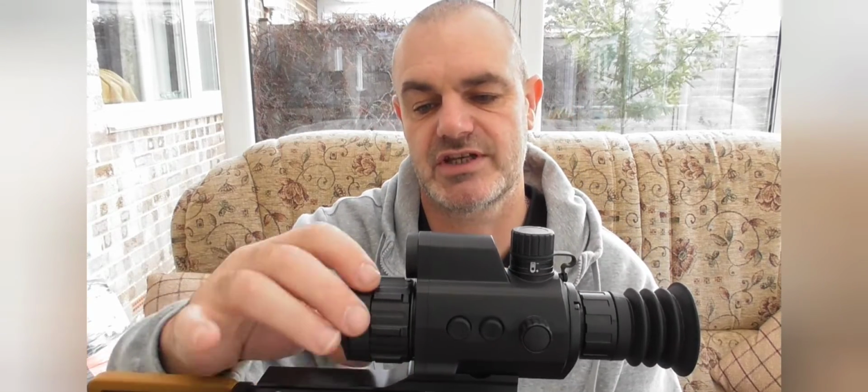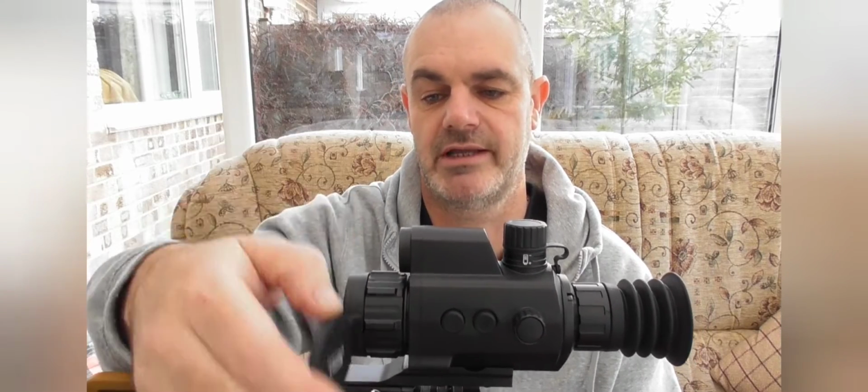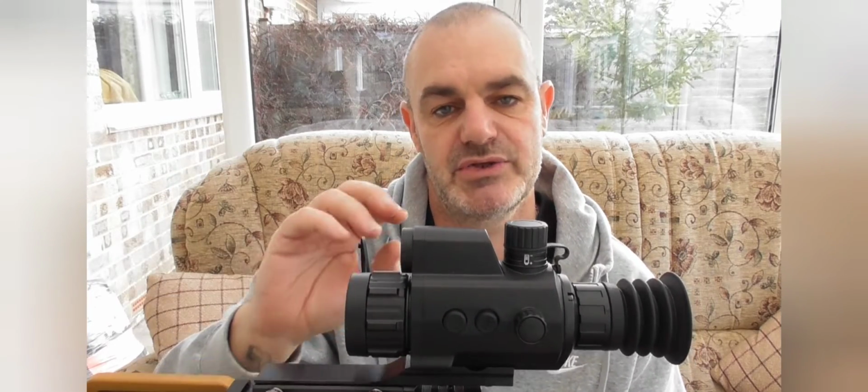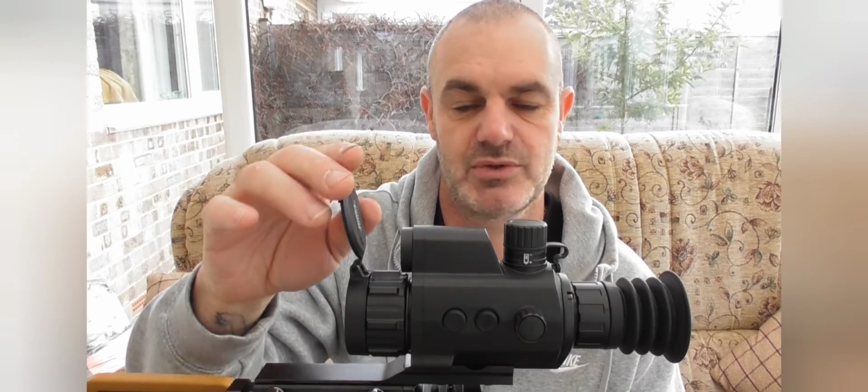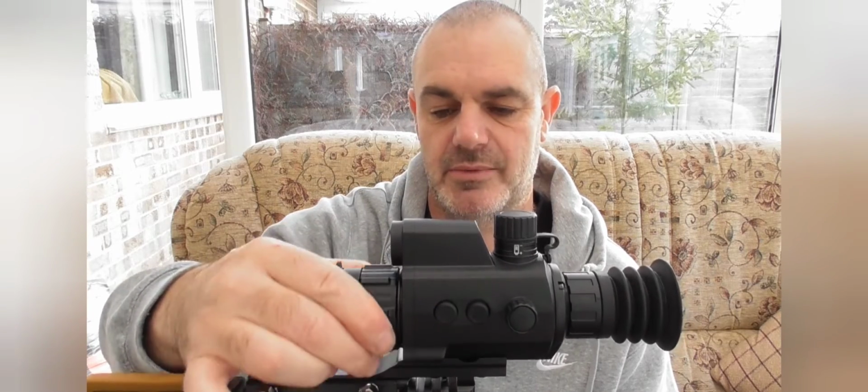So the unit itself, starting at the front, got a nice 360-degree pop-up lens cover. Position it anywhere you want, really. The only thing I will say, if you're going to be using the LRF, don't have it pointing upwards because you'll render it useless. You won't be able to ping your target. So either to the sides or tucked underneath will be absolutely fine. Moving back, we've got the 35mm objective lens. This is the focus ring, nice smooth action on it. Some people tend to put fishing coaster on there just to help focus it. Personally, I don't think you're going to need it with this one. It's got a nice smooth action on it.